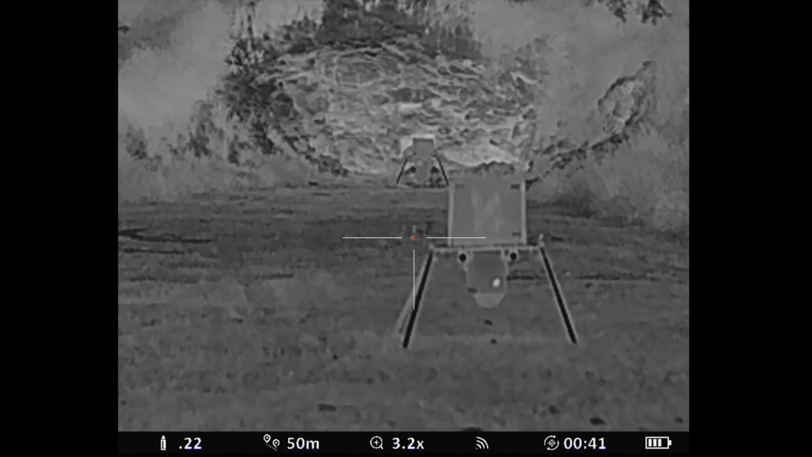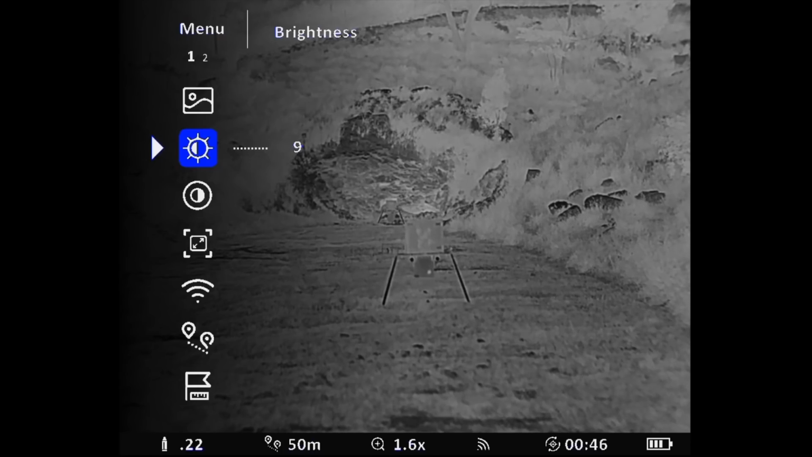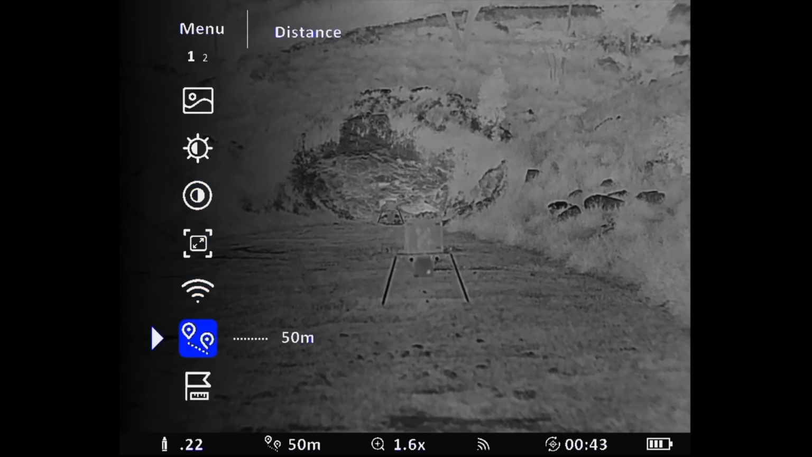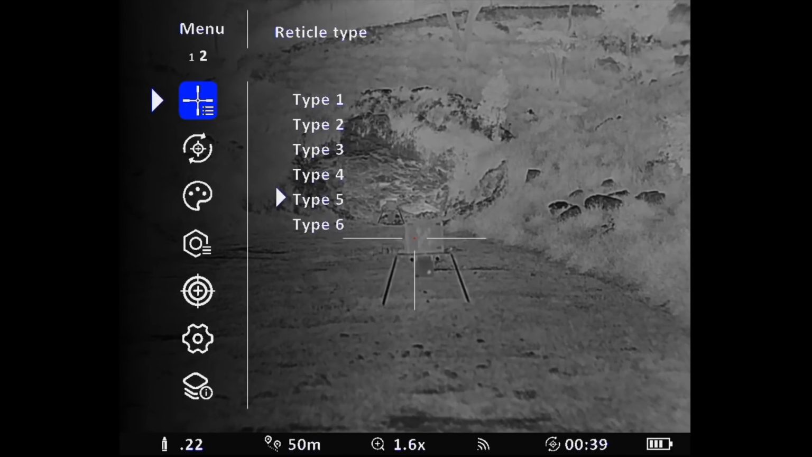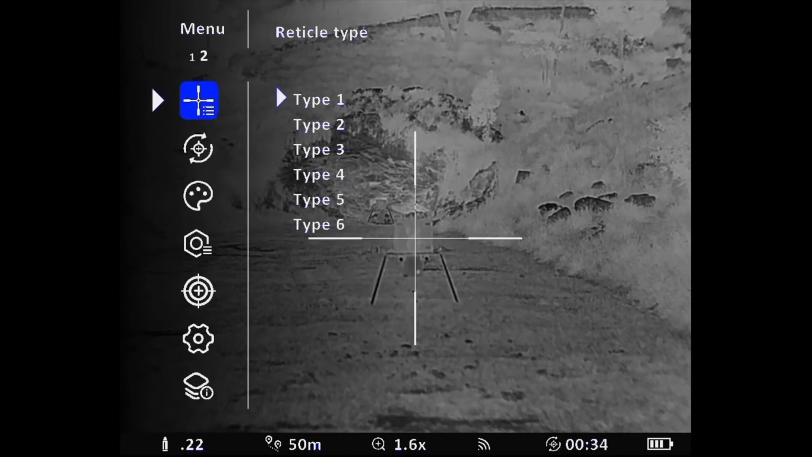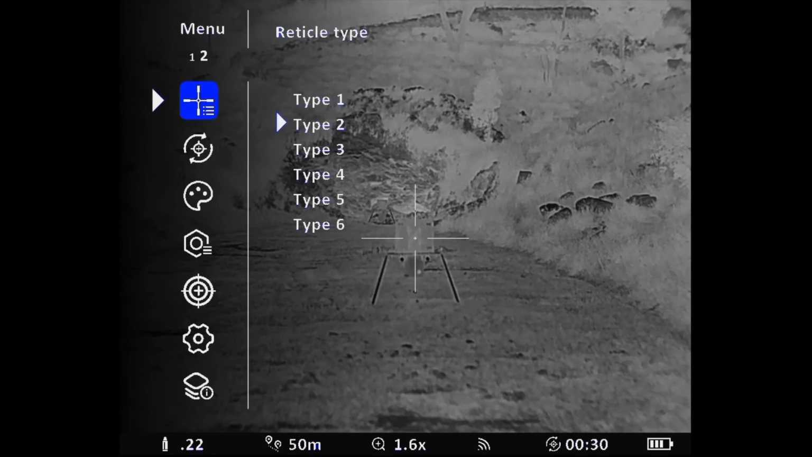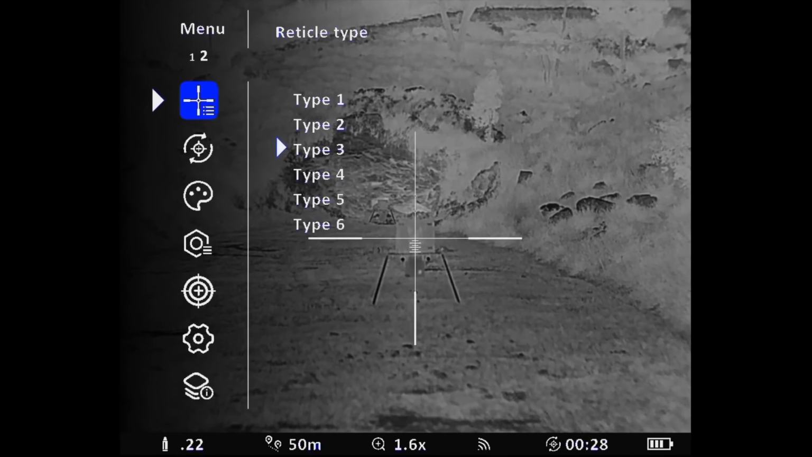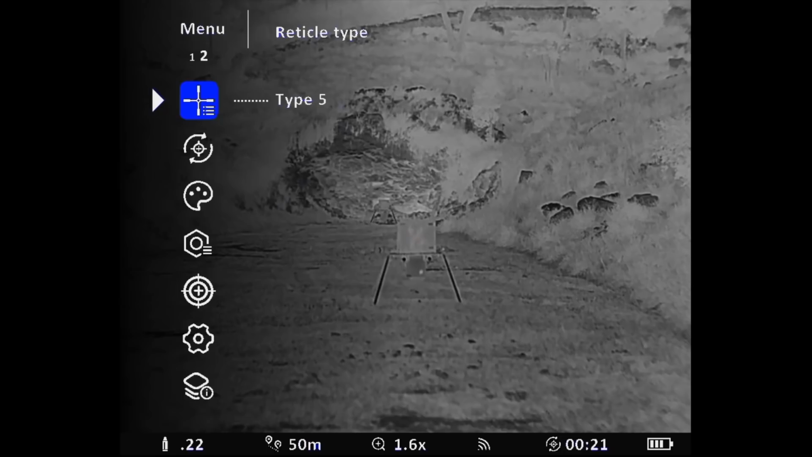And again. So yeah, I mean, look, I don't know what else to show you guys. It obviously works fine. So what we'll do now is just show you the actual reticles. So I've got it on type 5, so this is type 6, type 1, type 2, type 3, type 4, and back to type 5.